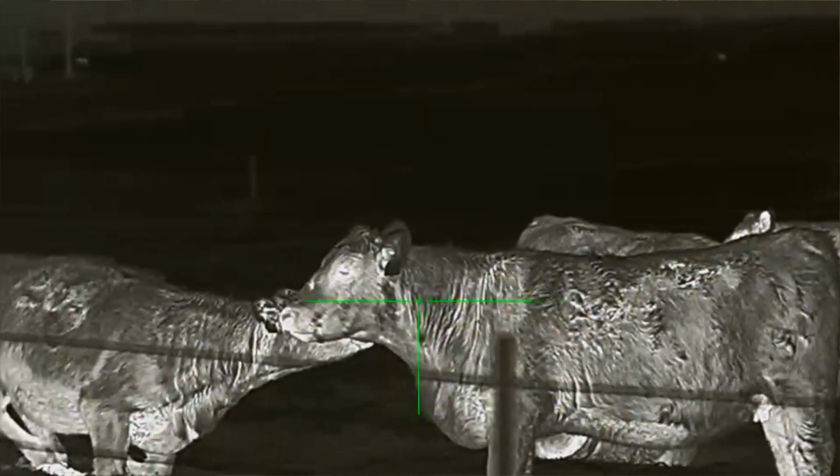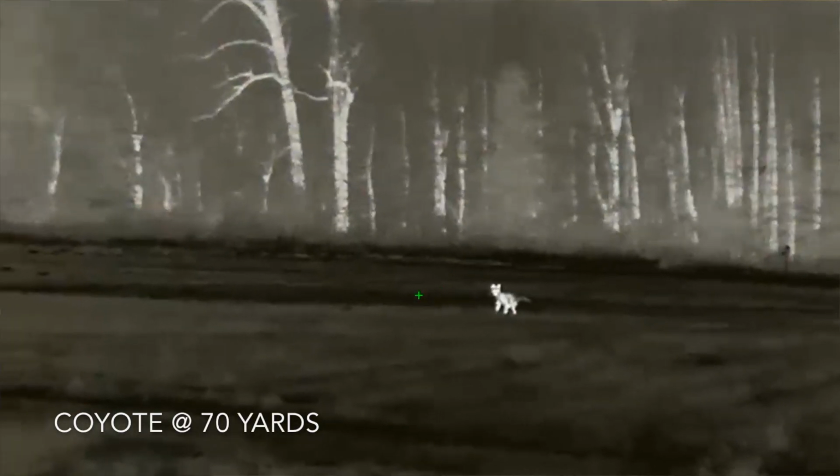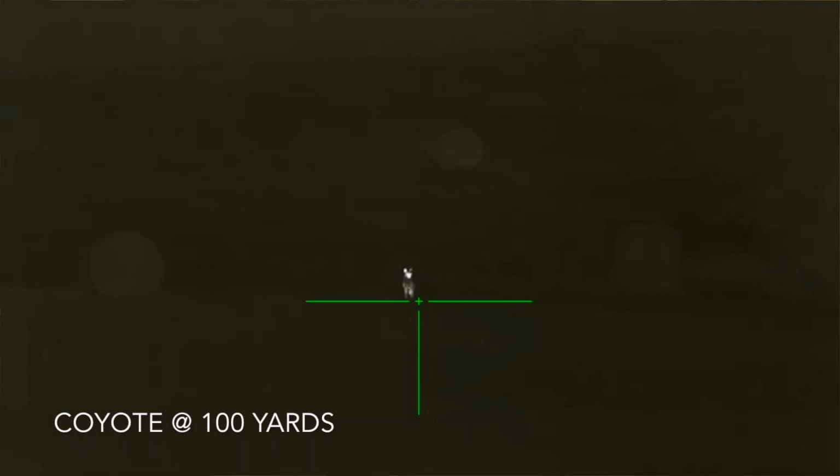The field of view, a lot of people ask about this, with the field of view of scopes. The field of view on the Rico MK1 640 is 47 feet at 100 yards. It is recoil rated up to a .308 caliber. And the price, and the most important thing, $5,999.